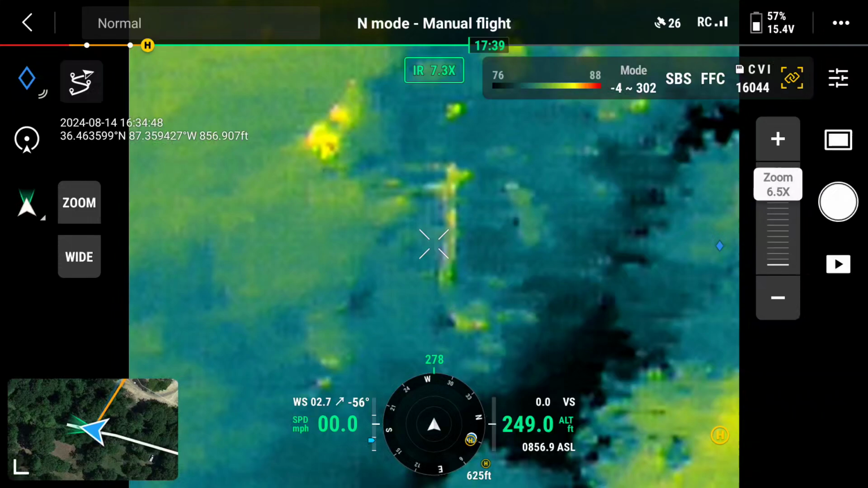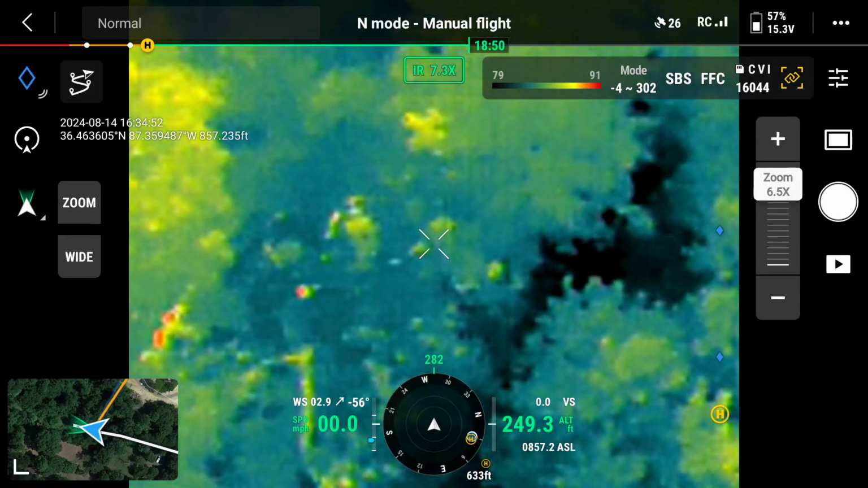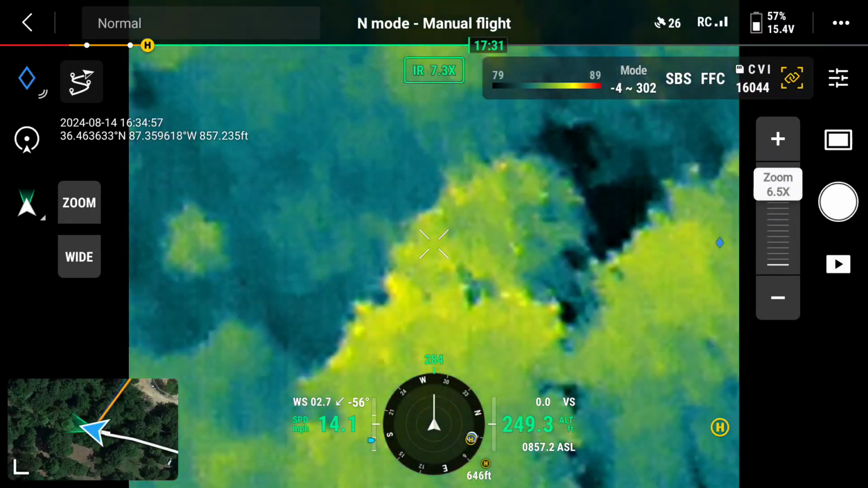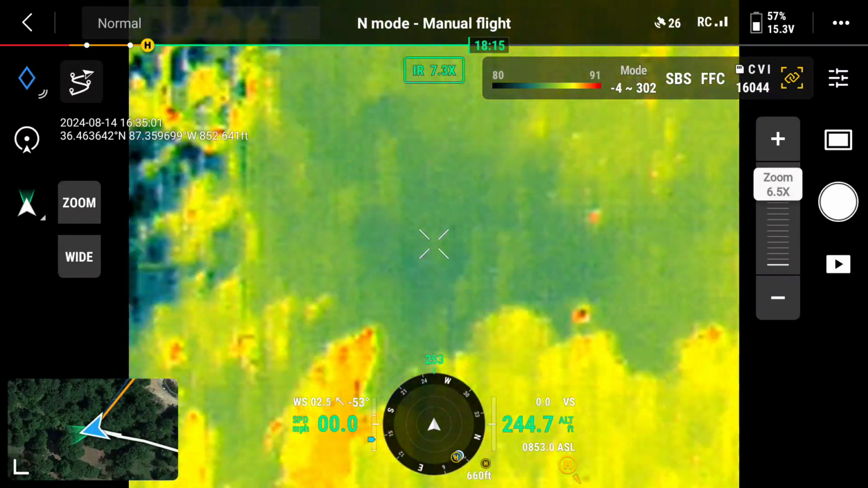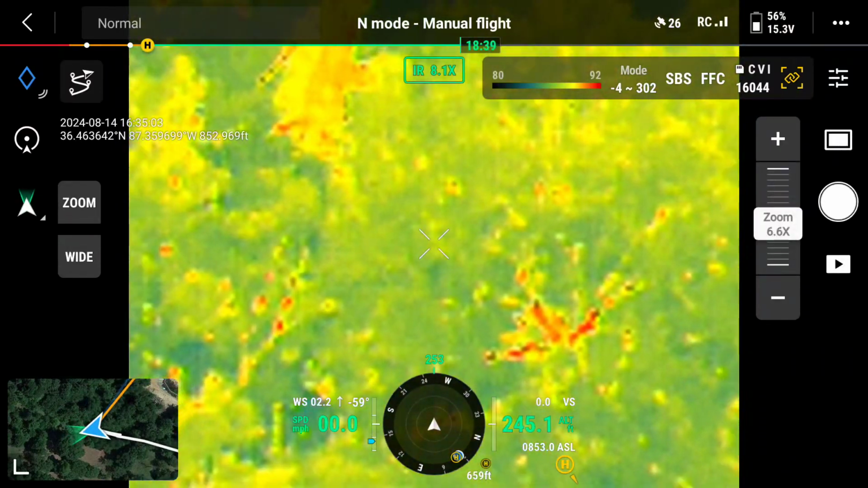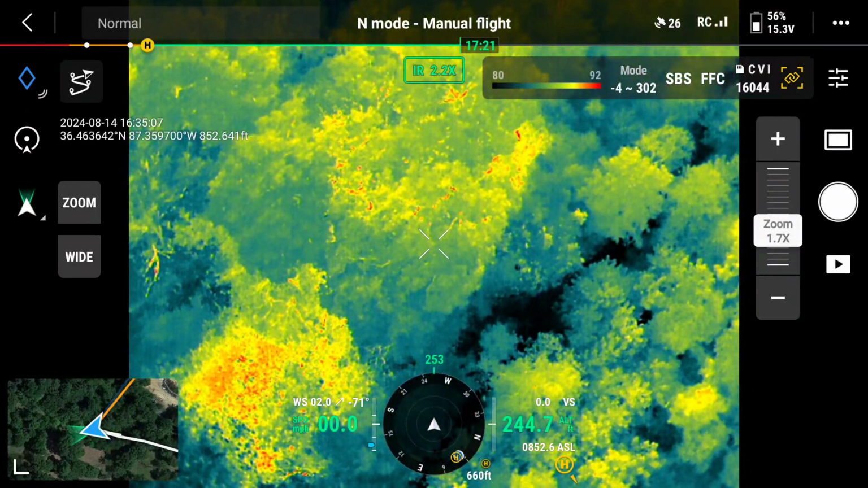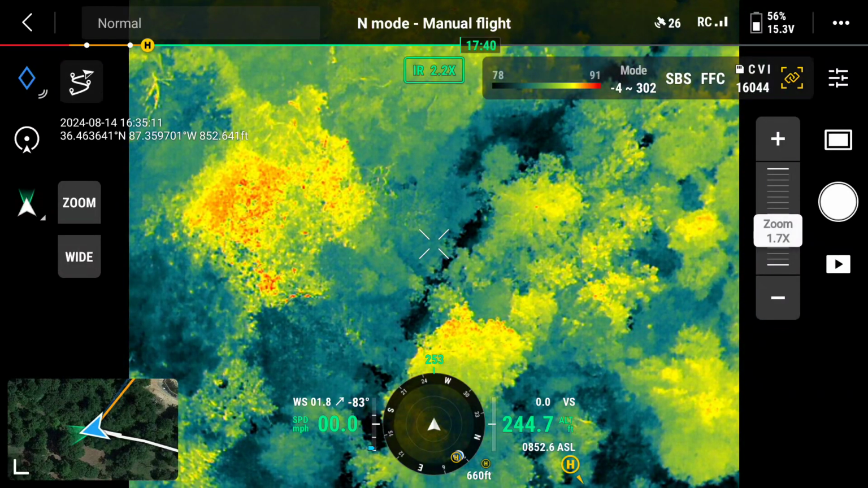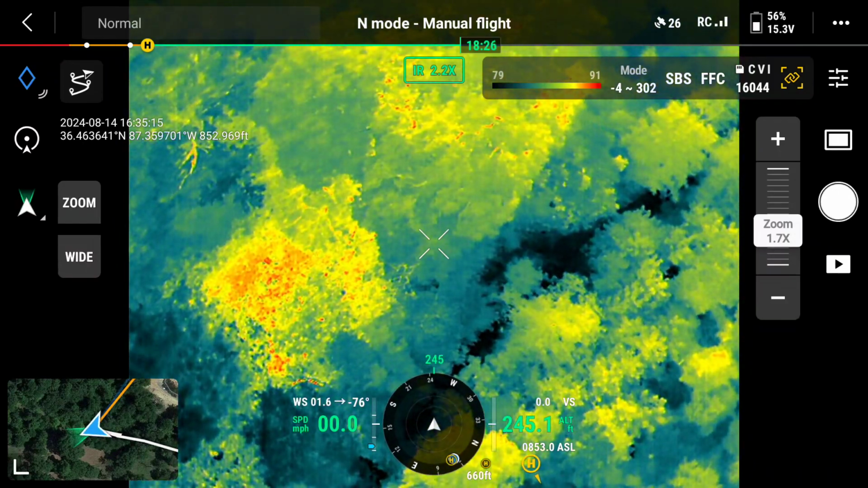Let's see if we can locate him again. They may have moved off, and it's really dense in a lot of areas over here, so it's really difficult to see through some of this canopy. And that's what they've done, they've just moved up under that dense canopy.